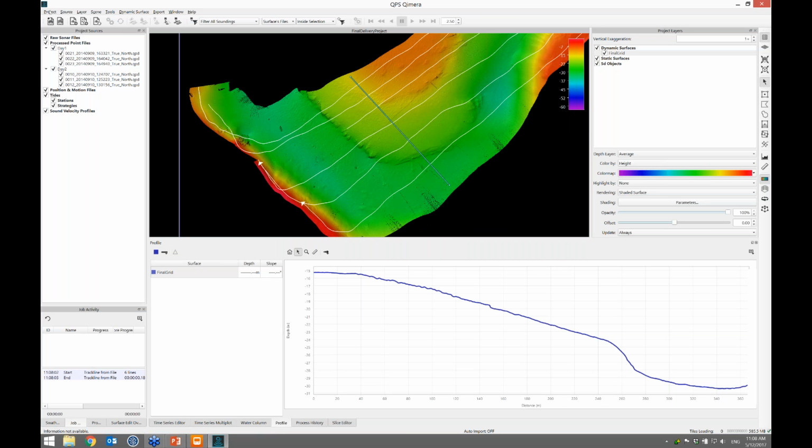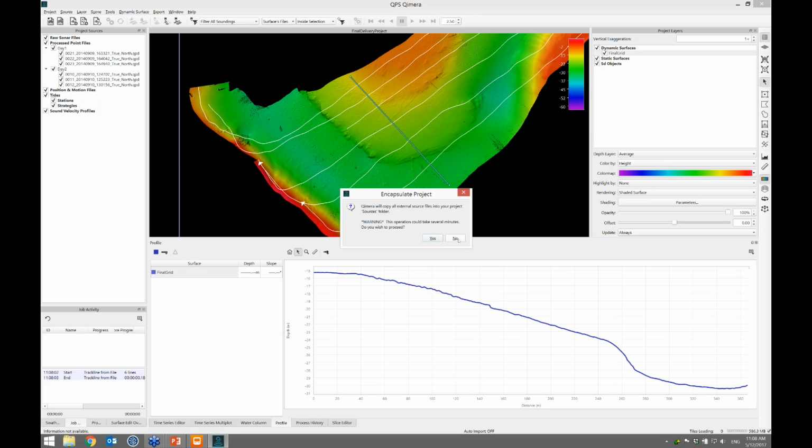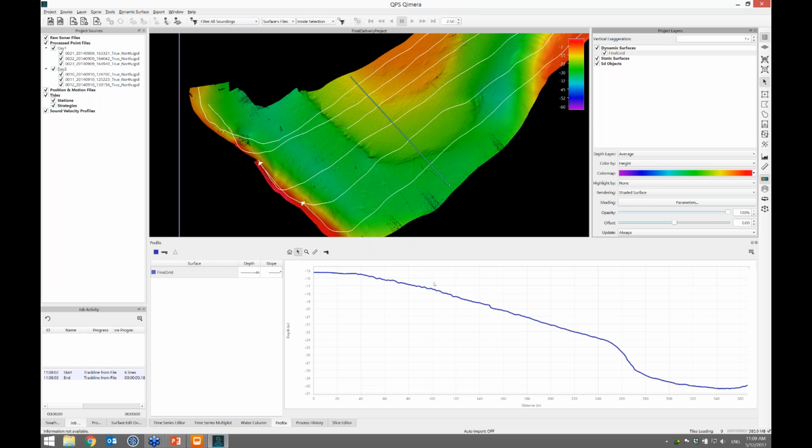And then the last thing you would do, if you wanted to deliver this, under the project menu, there's Encapsulate project. And what that will do is copy those external QPDs into this one master project. And you would do this at the very end where you're sure you don't have to go back and forth anymore. So what I'll do is just click no to that. We don't need to do that right now. And that is production line processing.